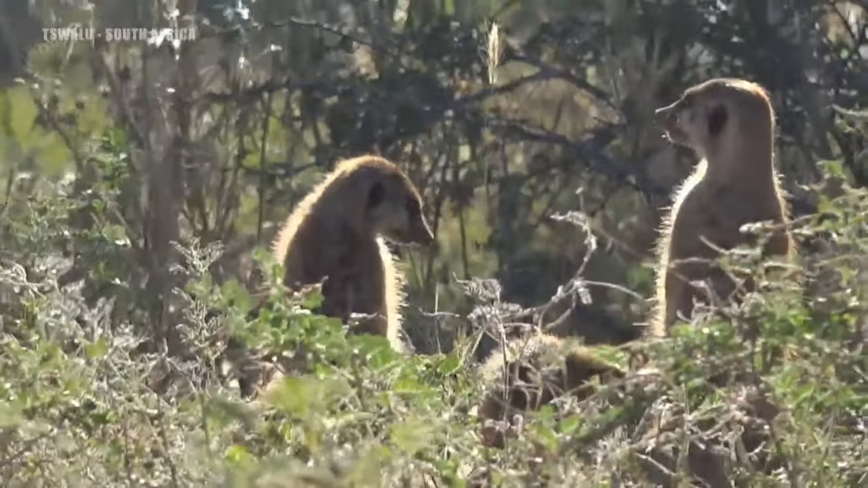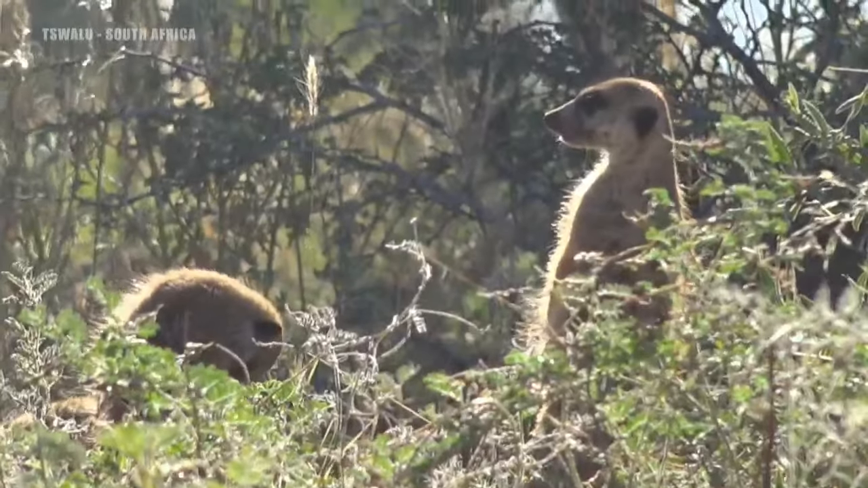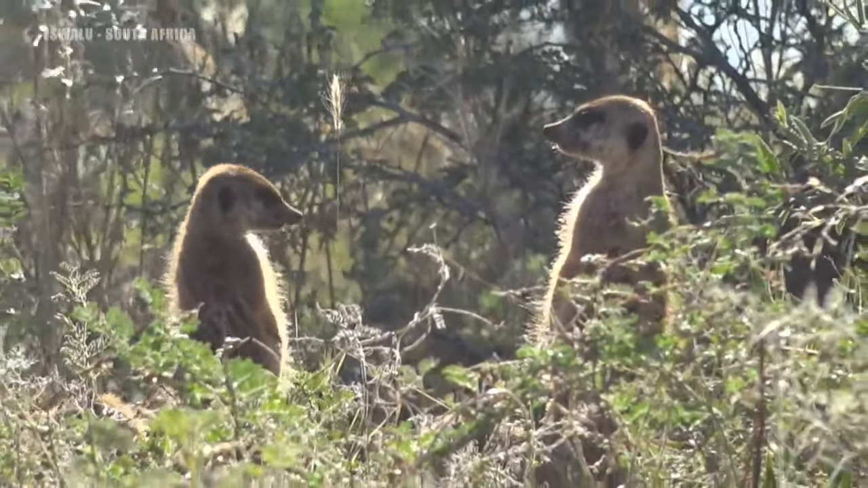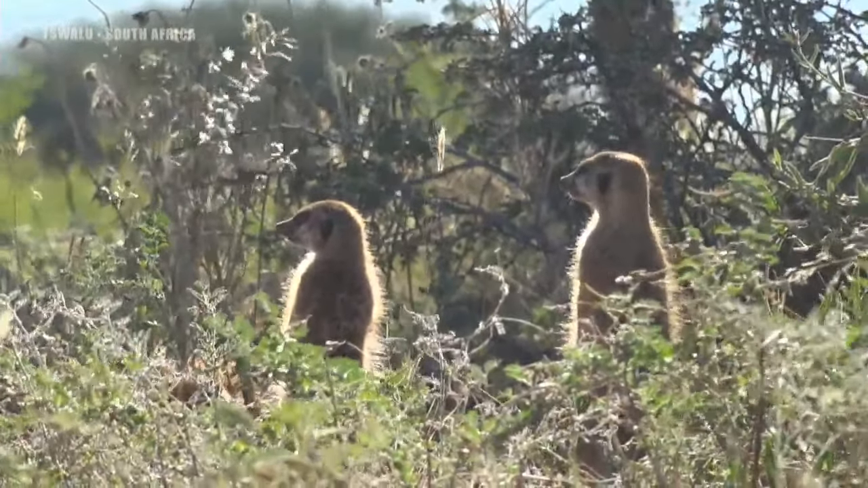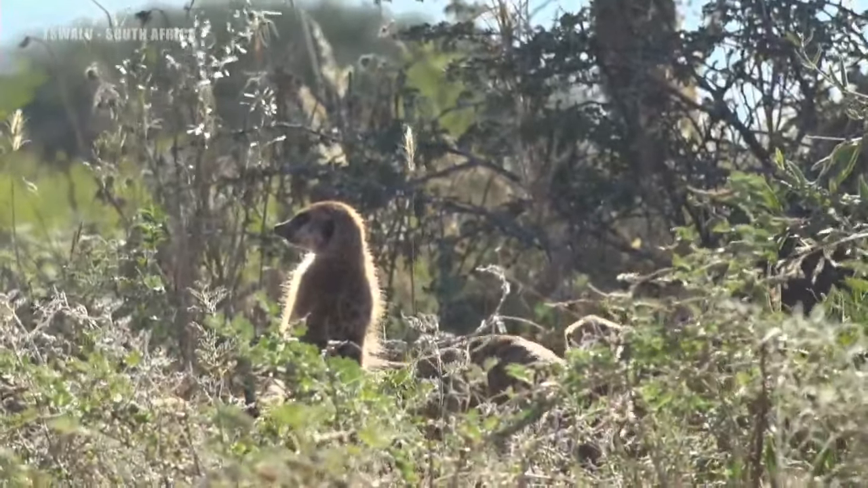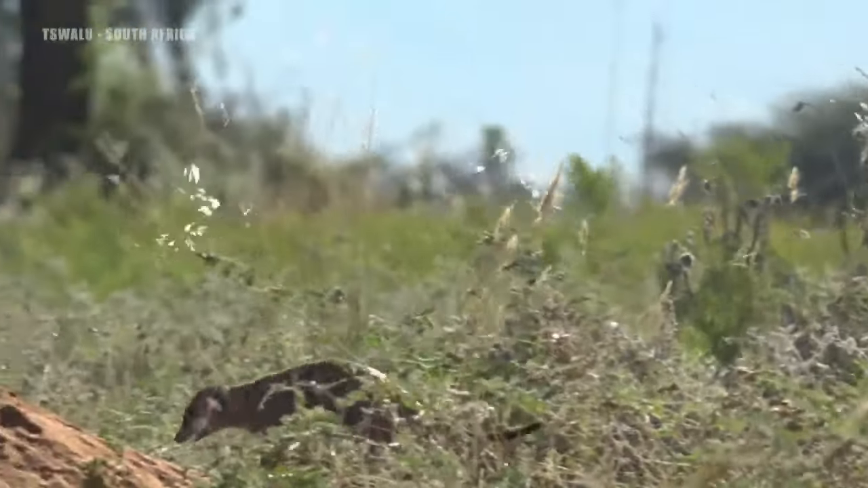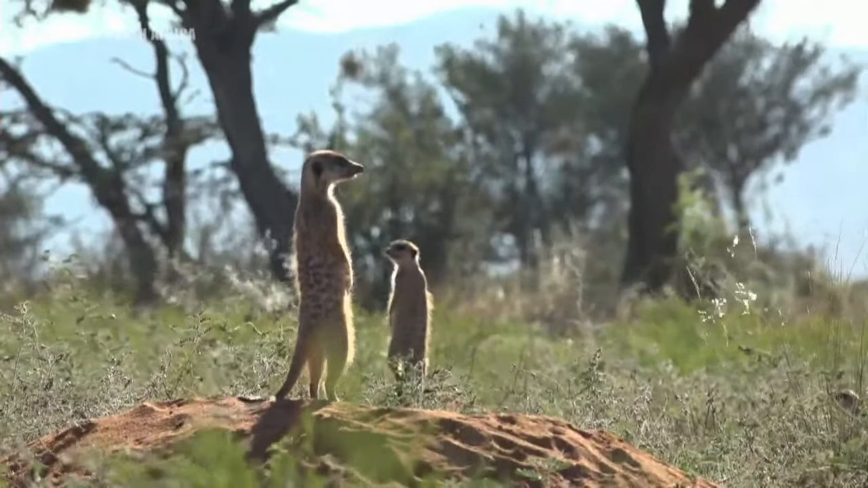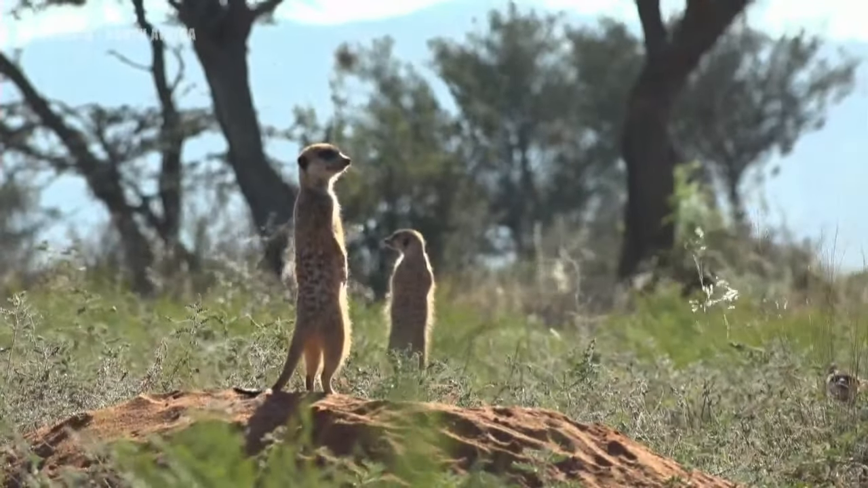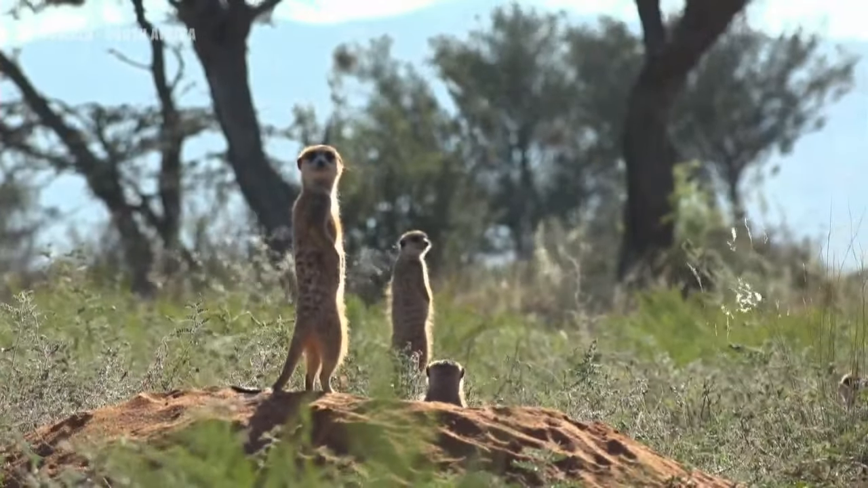So it is getting quite late for the meerkats, but the weather is one of the reasons why they're staying close to home. That puffadder seems to be slithering past, so it's going really slowly, but it is going past. Good thing for them. And then you little pups.